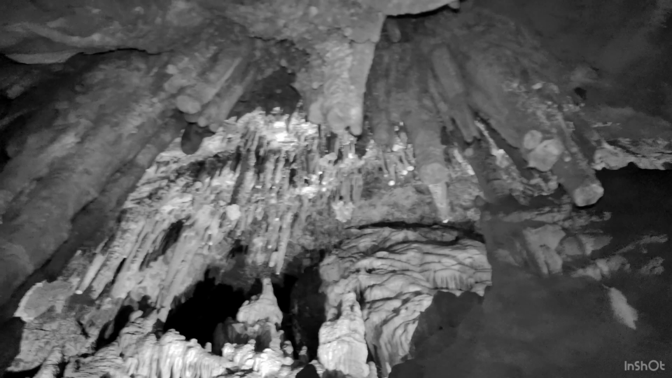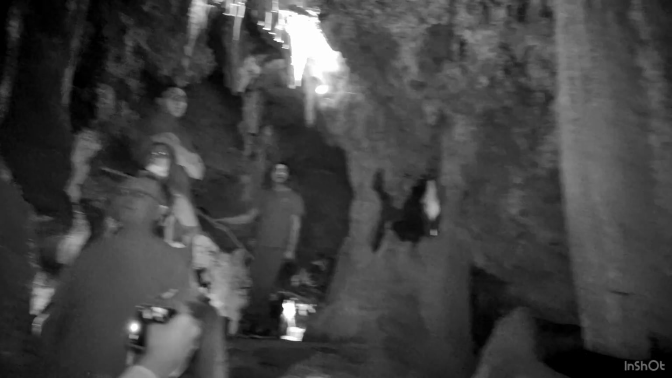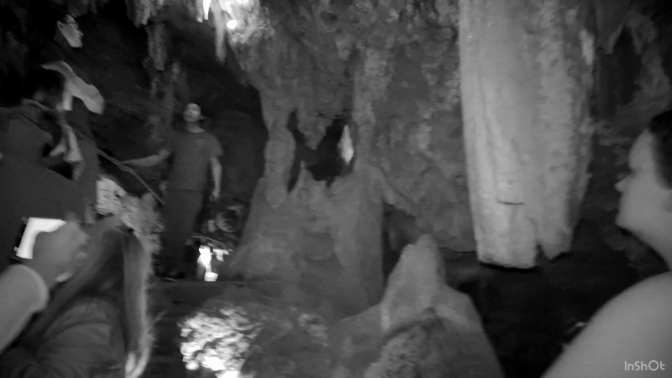So right now we are walking into the Crystal Forest. Obviously, it gets its name from all the cool formations that are hanging from the ceiling and coming up from the ground like Old Baldy over there. But does anybody happen to know what the formations that are hanging from the ceiling are called? Anybody know that? They're called stalactites, actually. And a good way to remember that is that stalactites will always hang tight to the ceiling, whereas the formations that come up from the ground, those are called stalagmites. We like to say that stalagmites might trip you if you're not looking out for them, right?